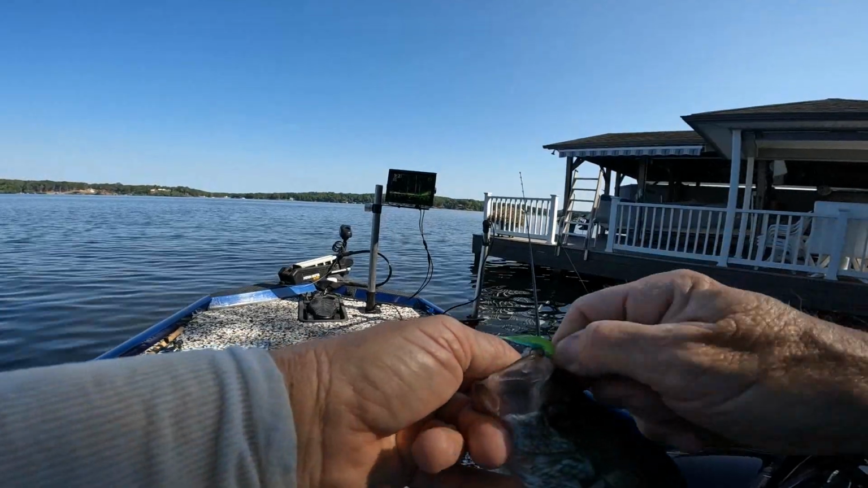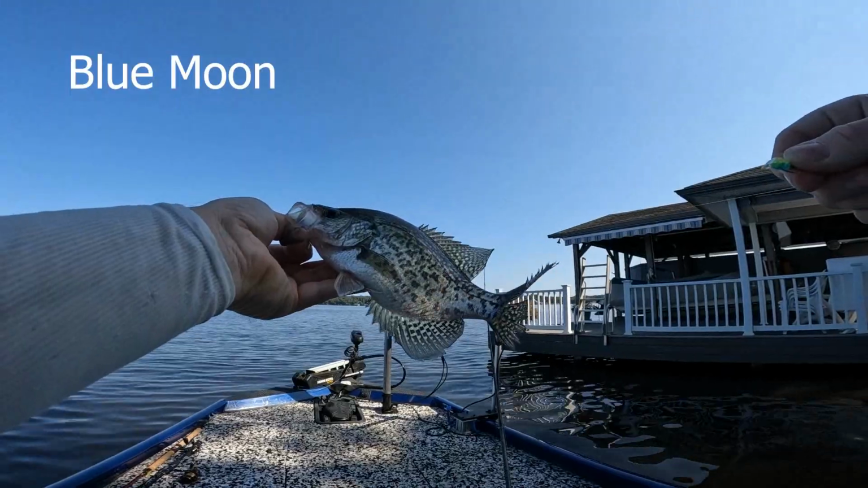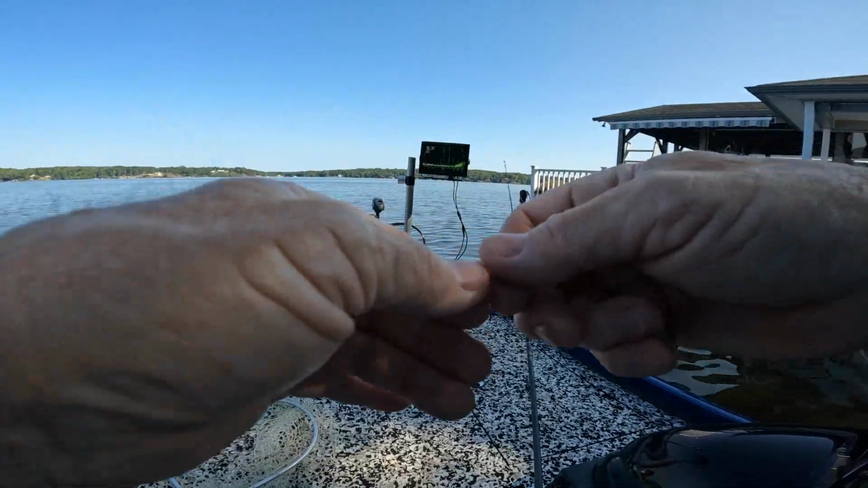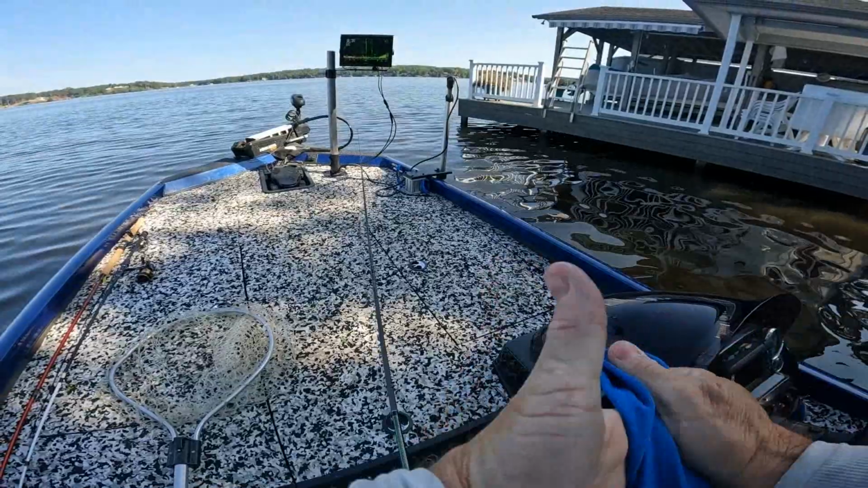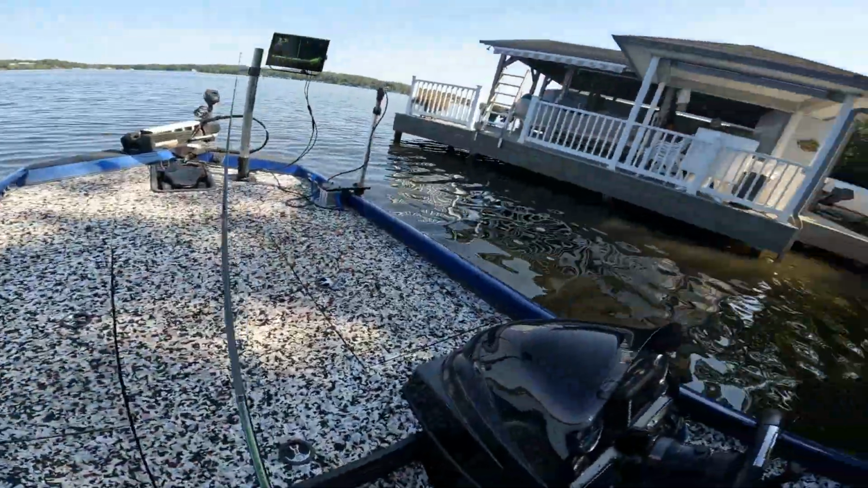What am I doing? He didn't want to come out. This one's on a size 6 hook. That's a decent crappie, probably 10.5. This is Blue Moon, on a size 6 hook. Both of them are 1/32, so you can use a 4 or a 6. I think a 6 fits that Fathead better, but you can use a 4.